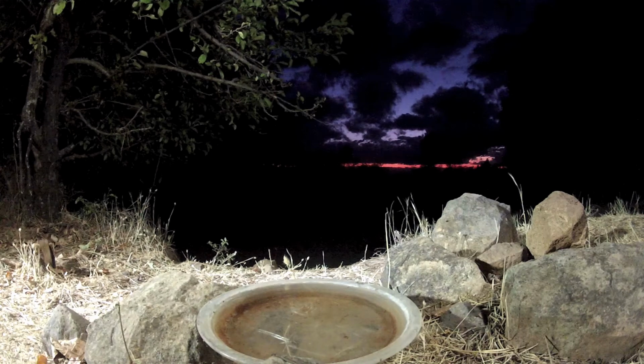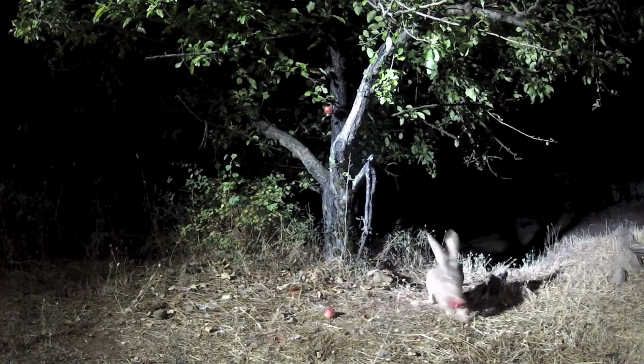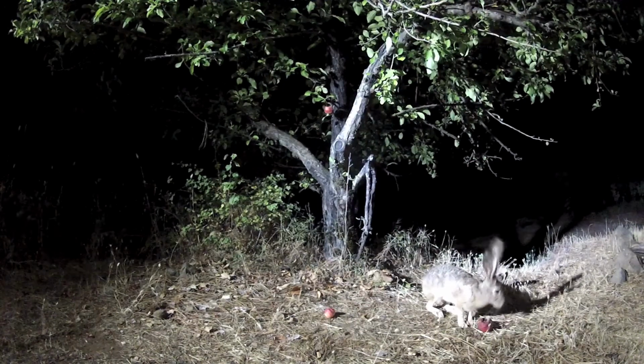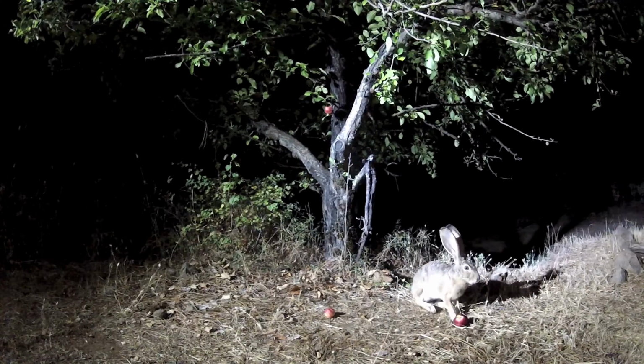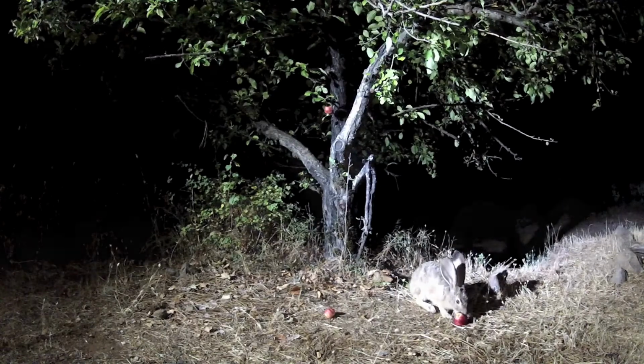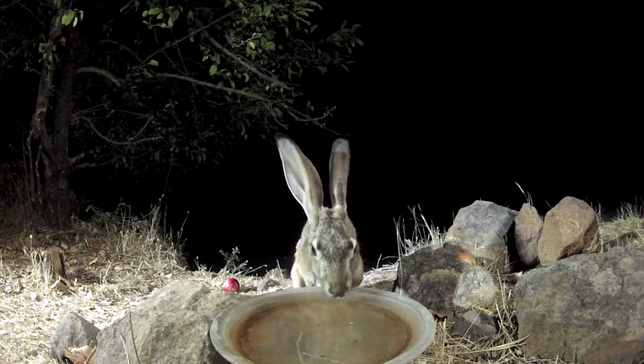The Oasis was just a water dish at my neighbor's house on the ridge. The dish is under an apple tree. It's a way station for hungry and thirsty critters. They tolerated the white light and camera. And they gave me some nice personal portraits.